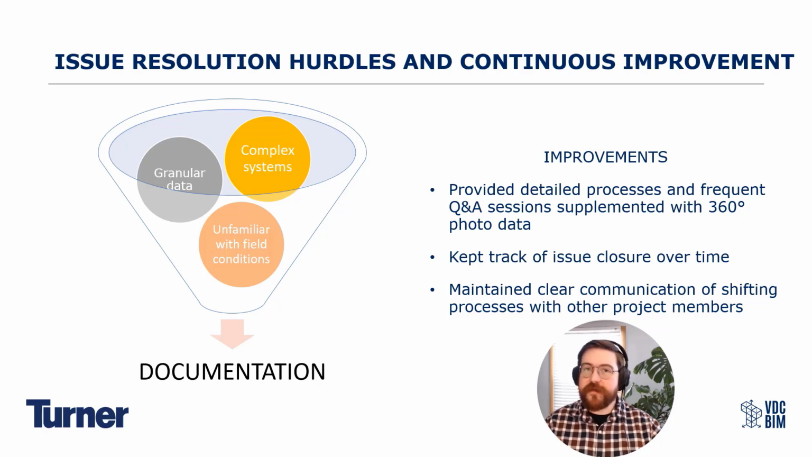Then finally, unfamiliar with field conditions. This is an important hurdle that was in our process, because again, the TTS team was off-site. We're an international team working on a project, right? So they didn't know about field conditions like we knew about field conditions. The improvements that we encountered along the way, that we built up and iterated on along the way, were,